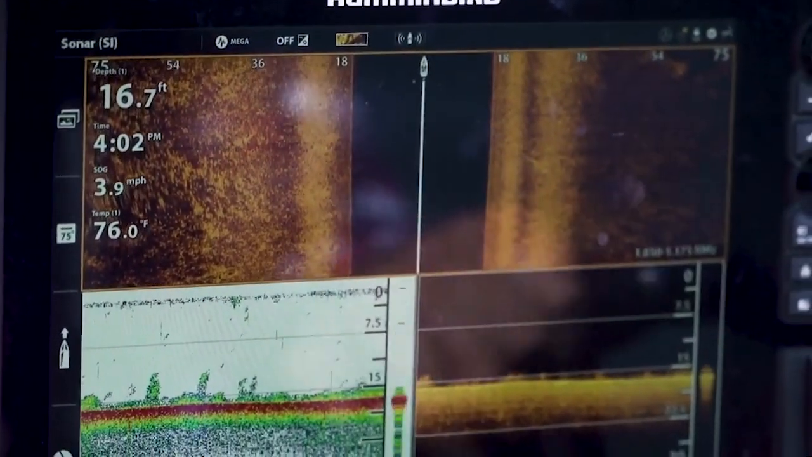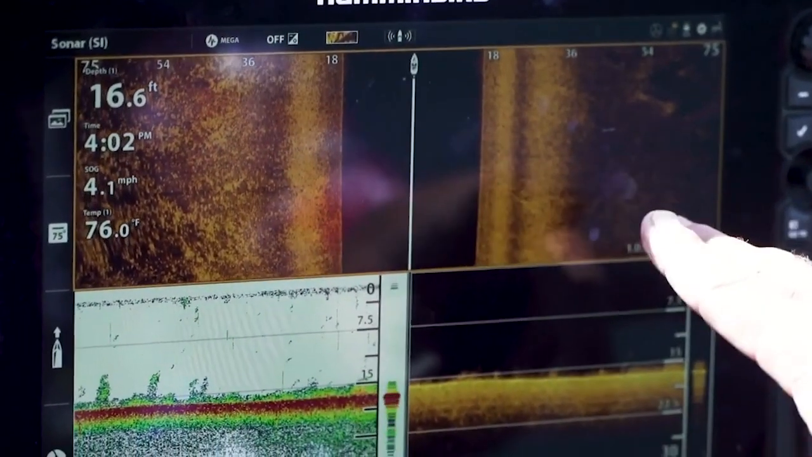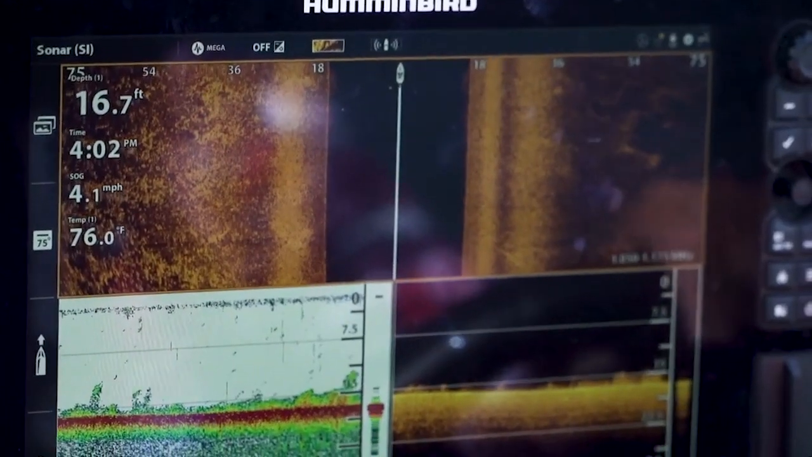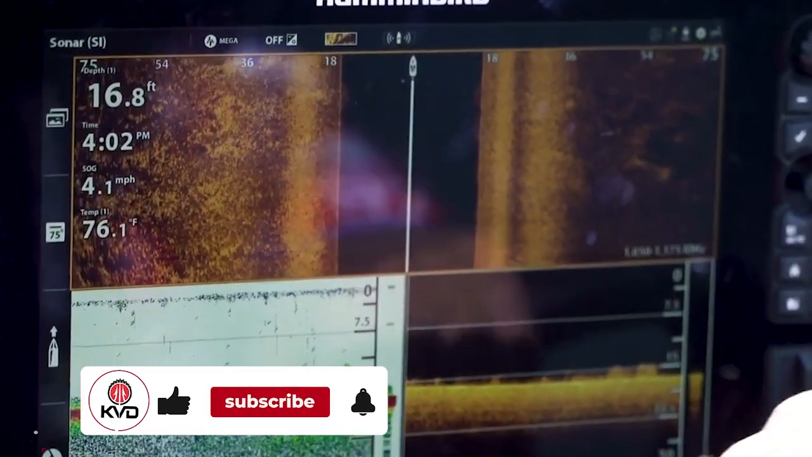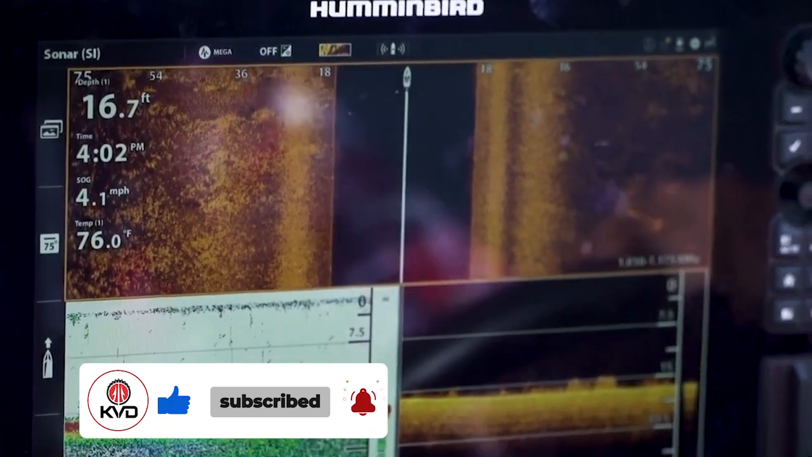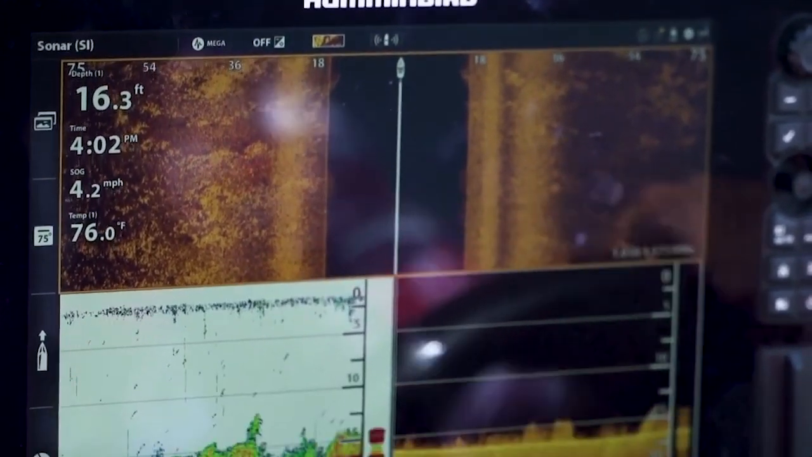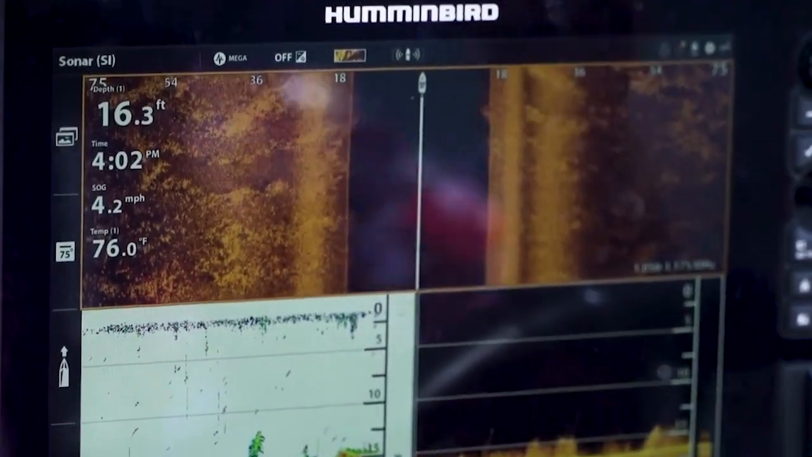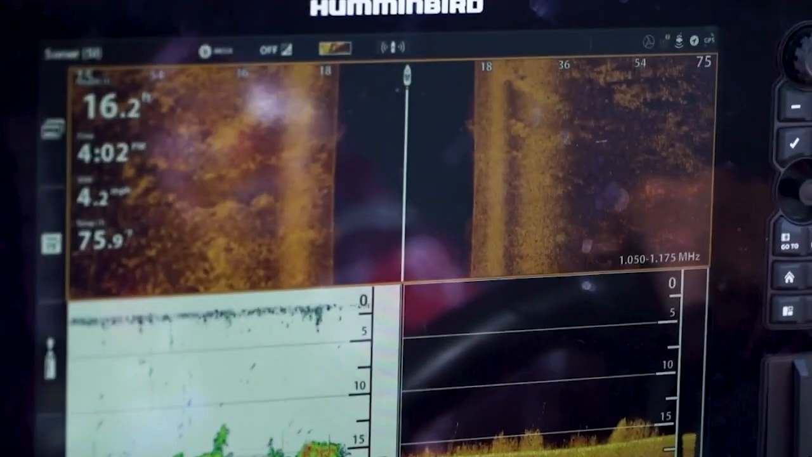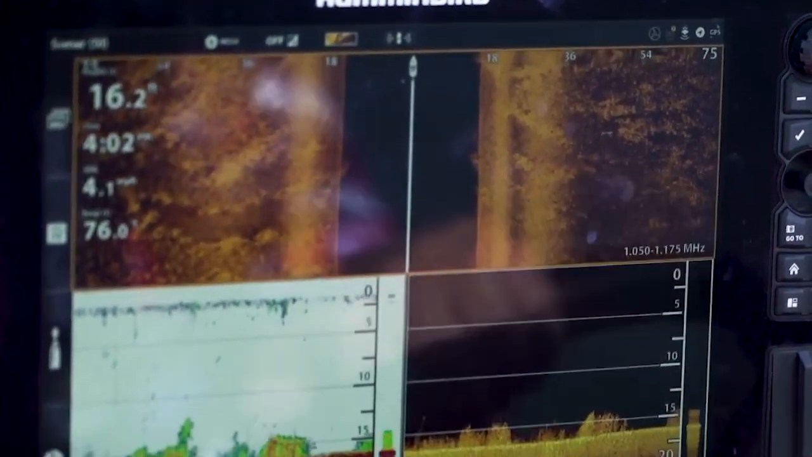This is one of my favorite screens that I like to graph with: side imaging, down imaging, and then also 2D sonar. You see a lot of clutter on the 2D. You'll see stuff in the water column that gives you interference, but with the down mega imaging, you get a really clear picture. Most of the time, when I'm on the trolling motor, I'm using the mega down imaging just because of the clarity it gives me of the objects that I see.